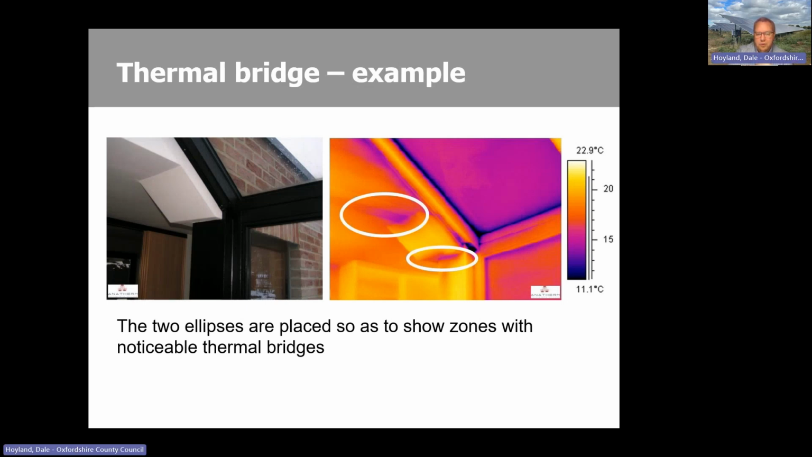Here's an example looking from the inside. This was a new conservatory that was added to this property, and essentially where they had tied into the existing brickwork, each of those brick tie points was thermal bridging. So looking from the inside, there were colder areas appearing on the thermal image that you can see there.